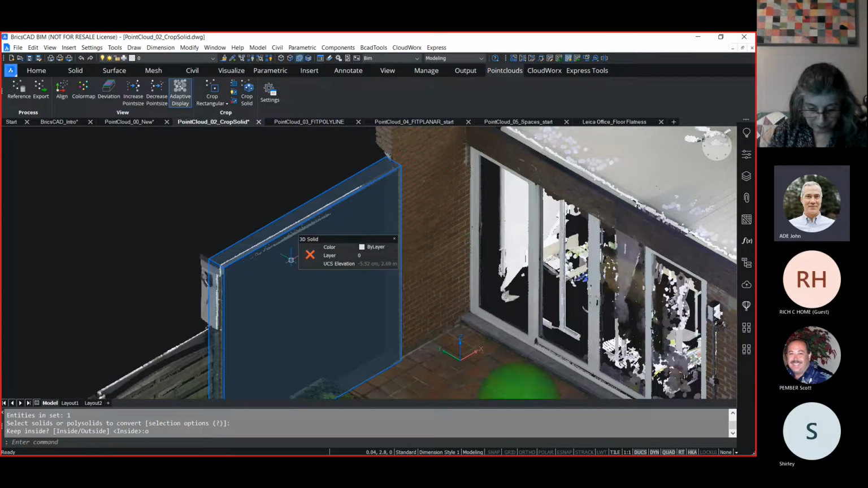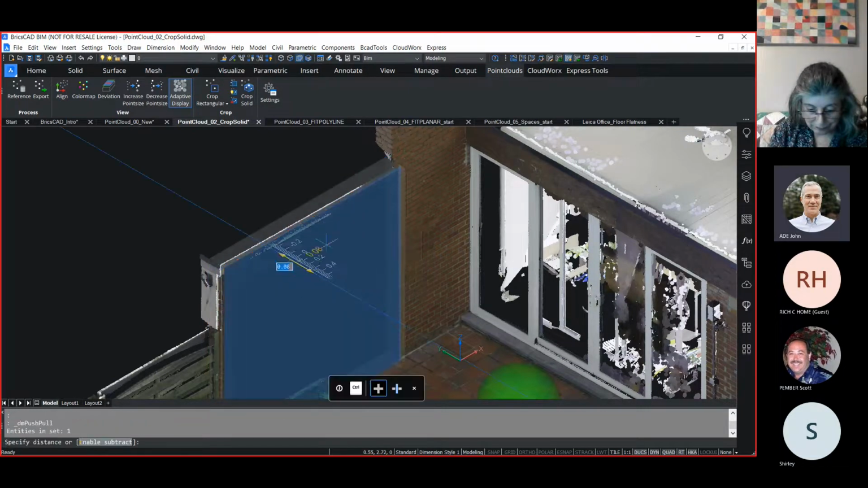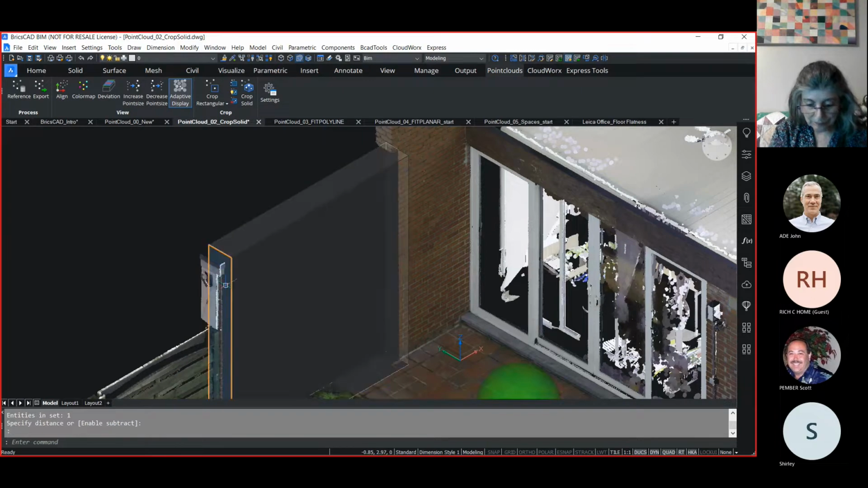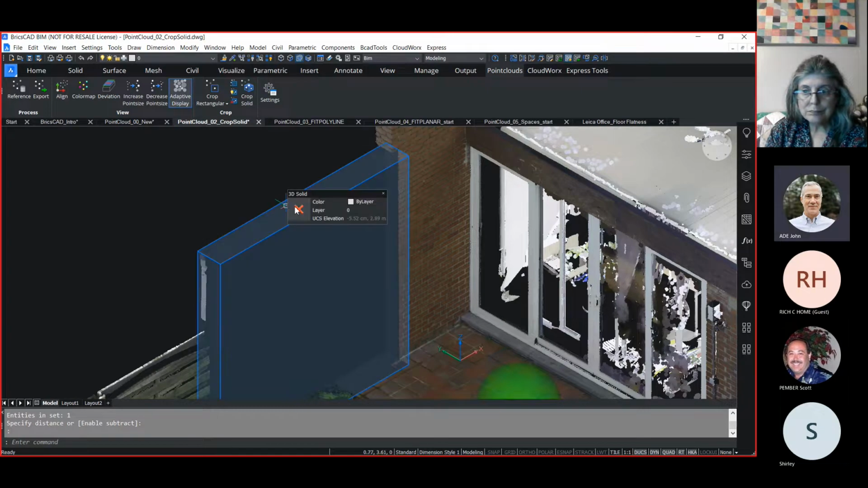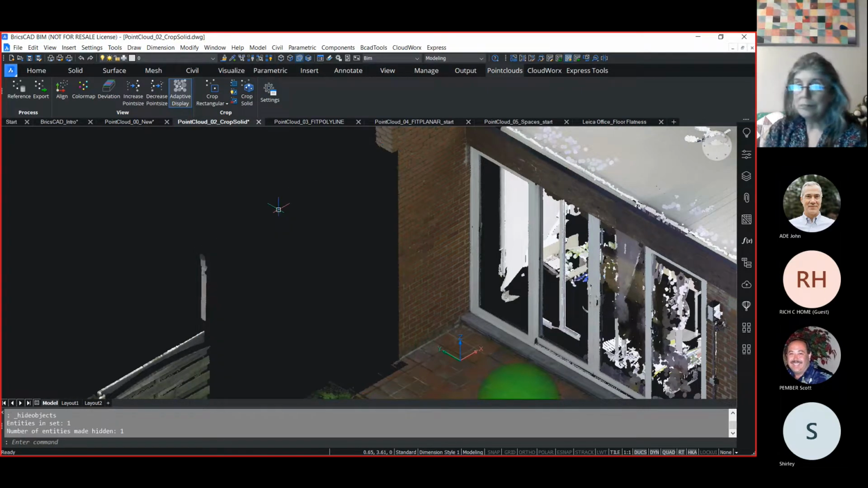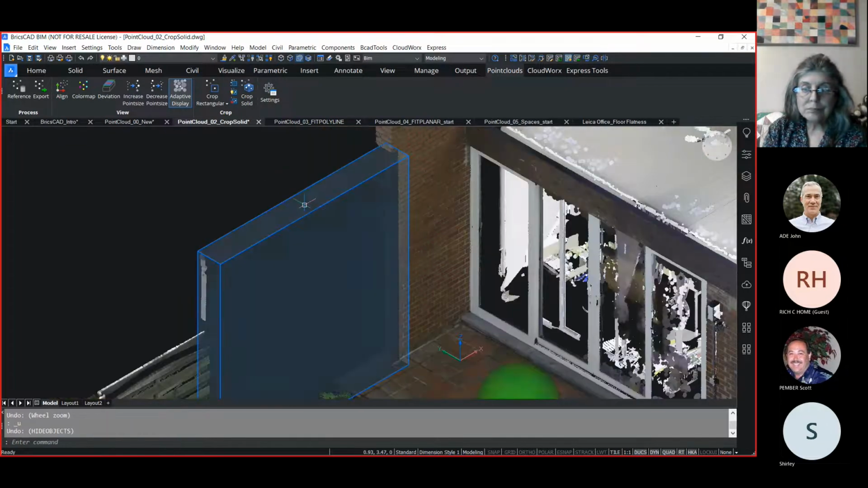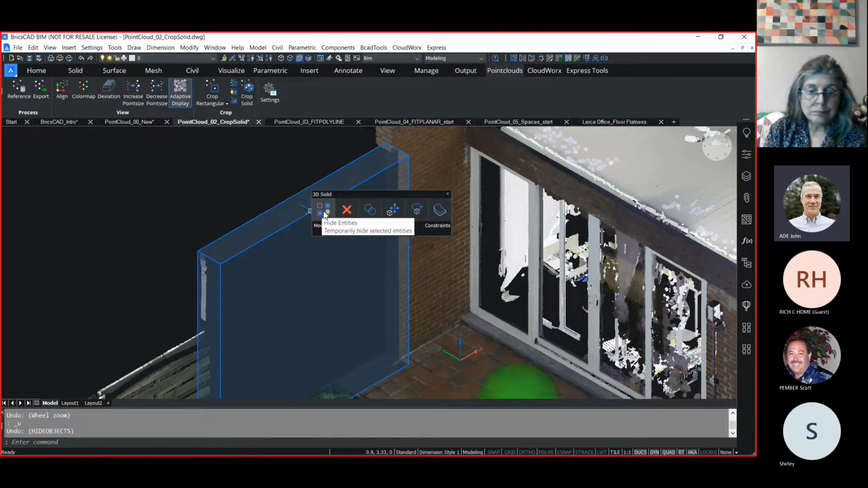And again, because it is based on solid geometry, I can quickly use my tools to resize it. And again, I can hide this. And now I have a void in my points so that I can create new geometry. So that's a couple of ways we can control how much of a point cloud is displayed.